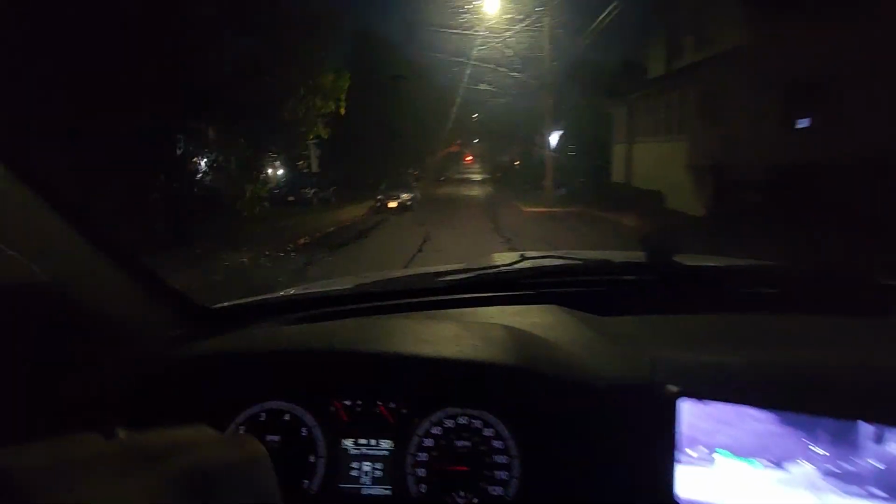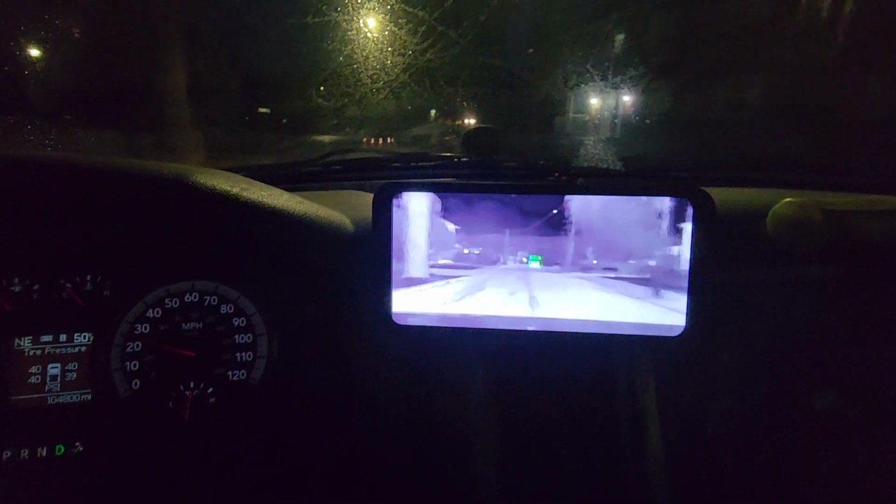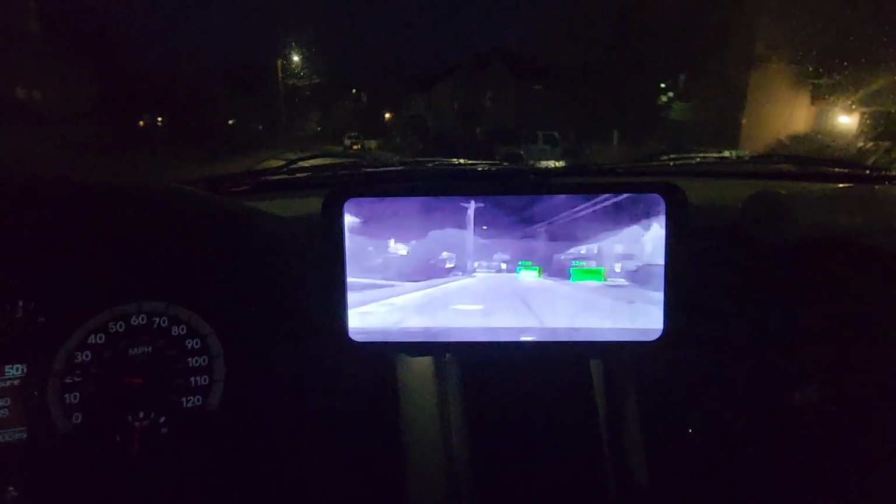Seeing parked cars here. So you can see, it definitely knows there's a car right there. Knows that there's a car right here. Yeah, it's seeing all the cars. It's warning me. Wow. That's cool. It's picking up on all kinds of stuff. It's seeing that car way off in the distance. Way off. I mean, that's hundreds and hundreds of feet away. And it was picking that up a long distance. This thing is incredible. That's ridiculous.